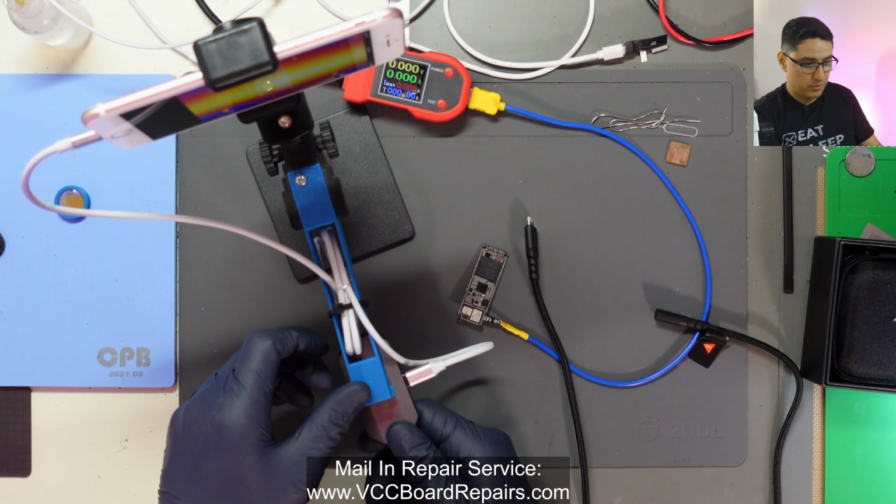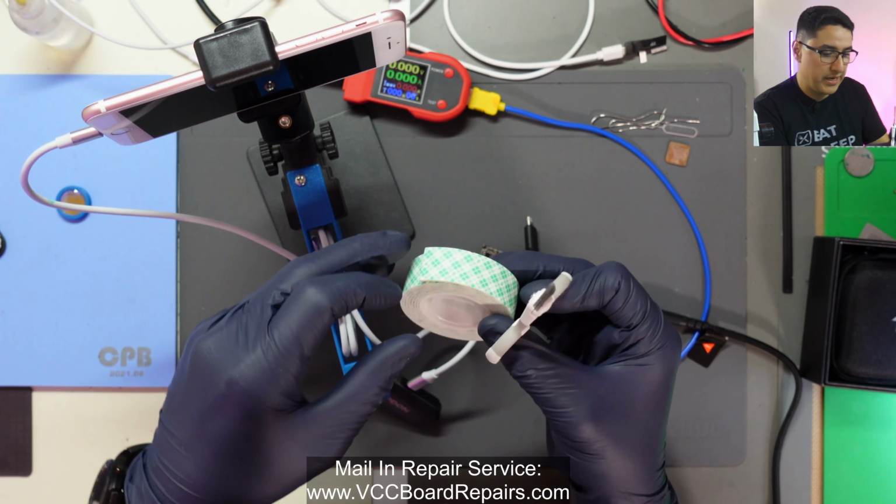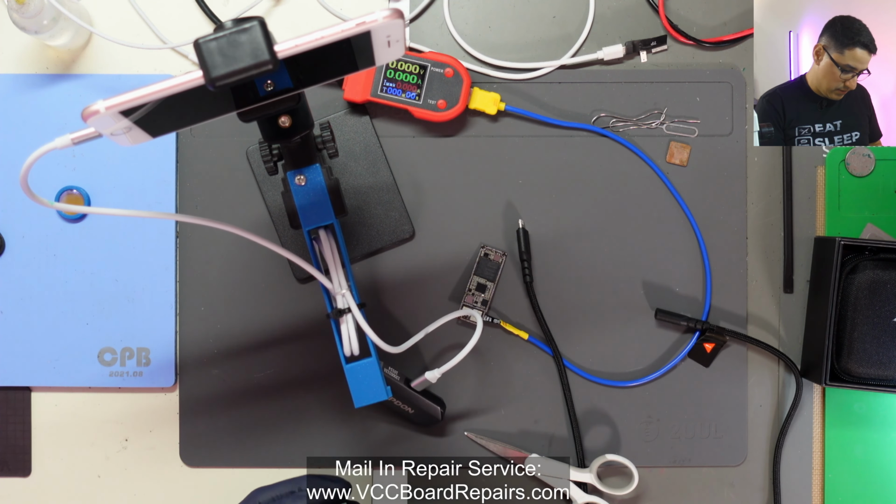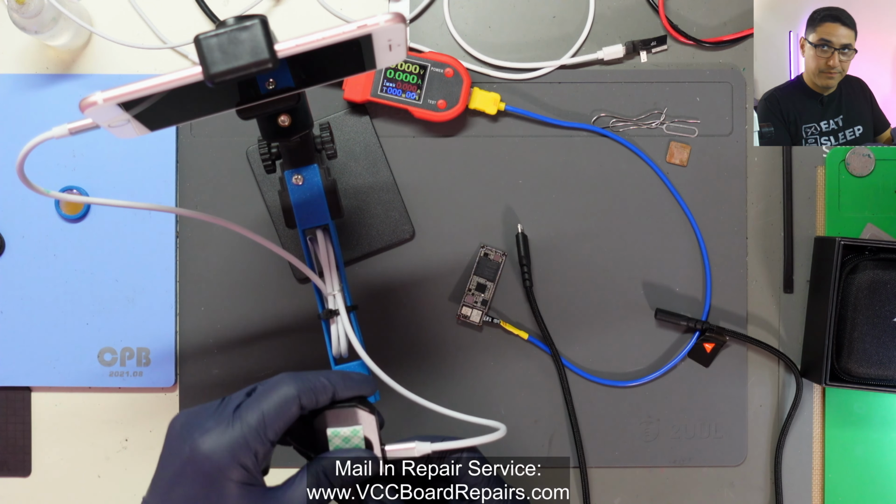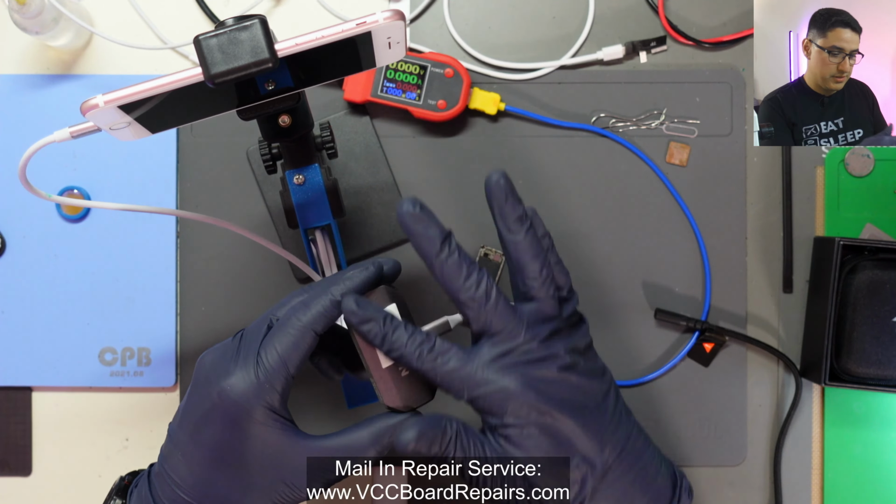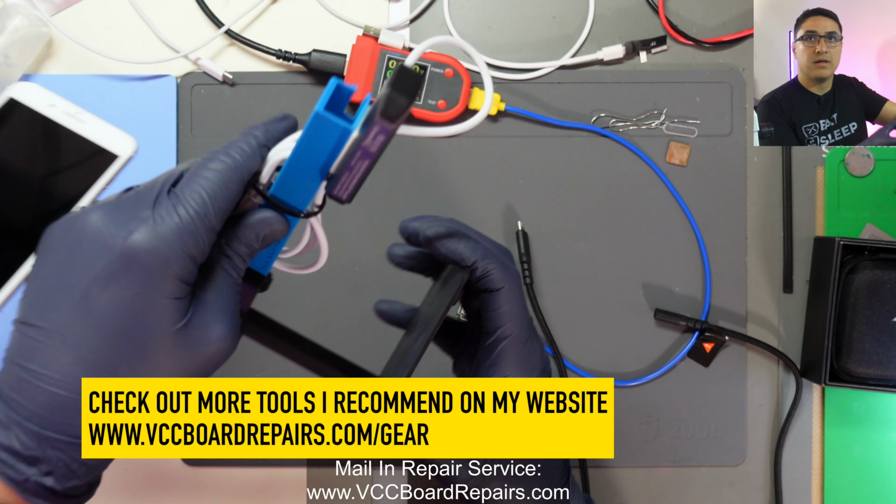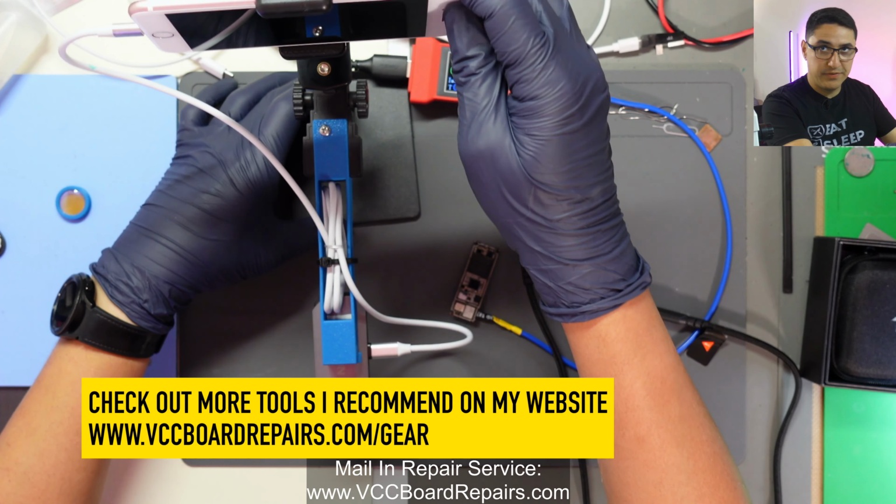Now, let me set that up. So I have some 3M double-sided tape. It just happens to be the same width of my stand, which is good. And what I'm gonna do is just put some here on the back. That's the nice thing about this thermal camera, there's a flat surface here, so we could just essentially stick it on the bottom. And there we go. We've modified the Seek stand to work on the TCView stand.